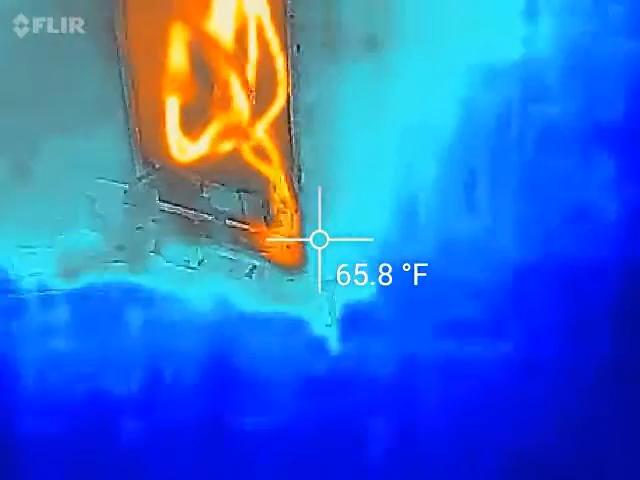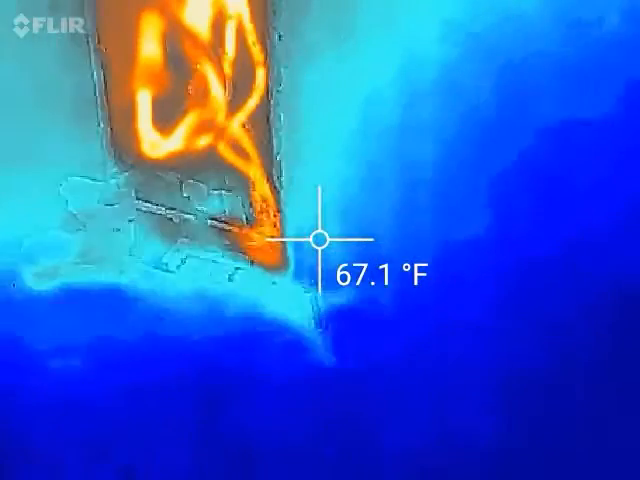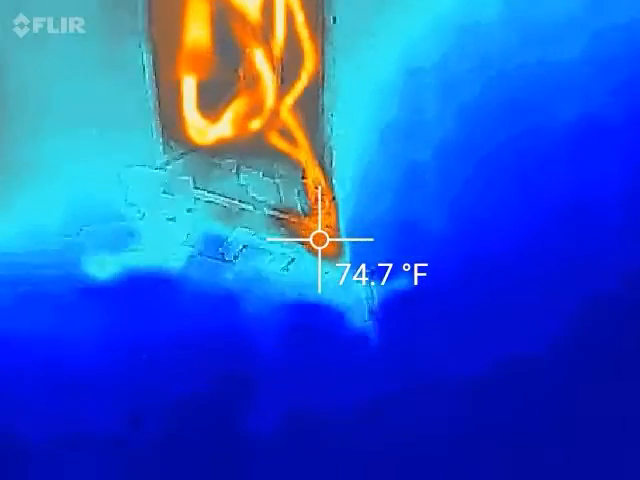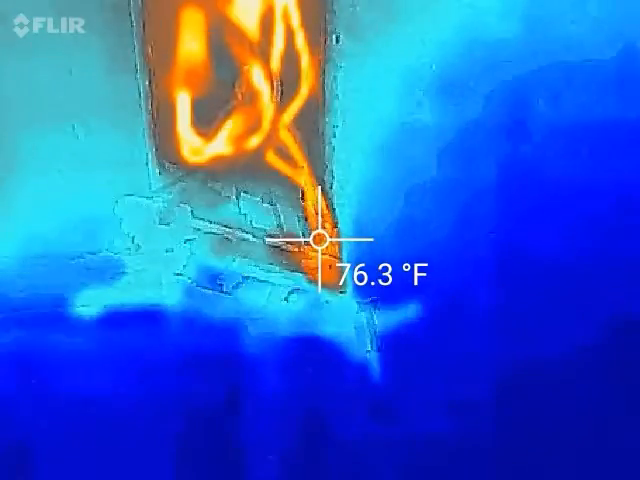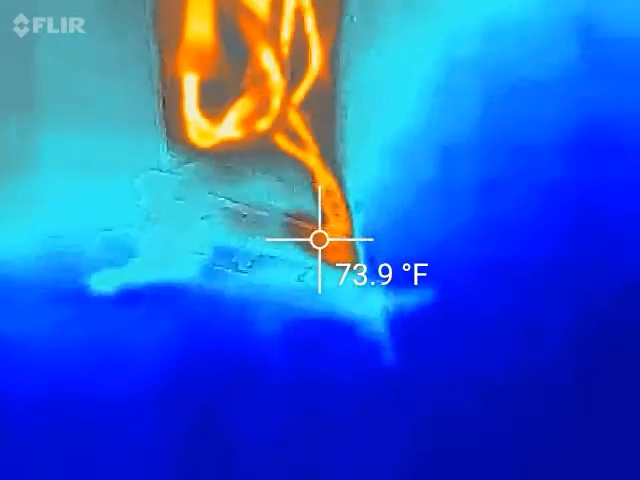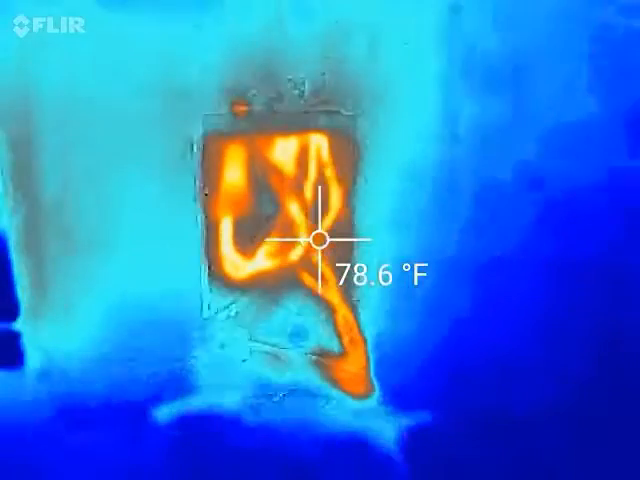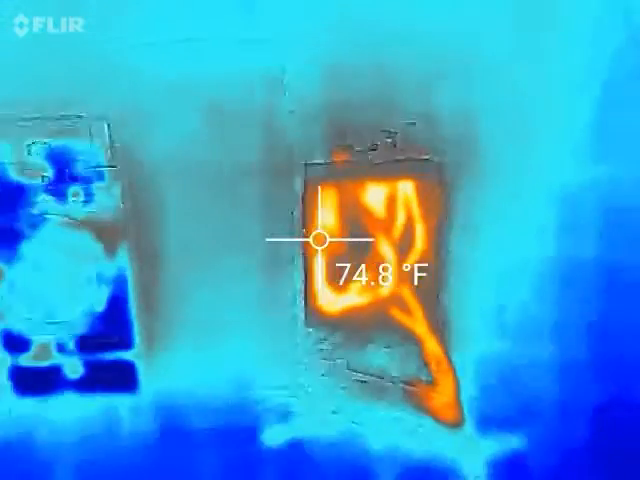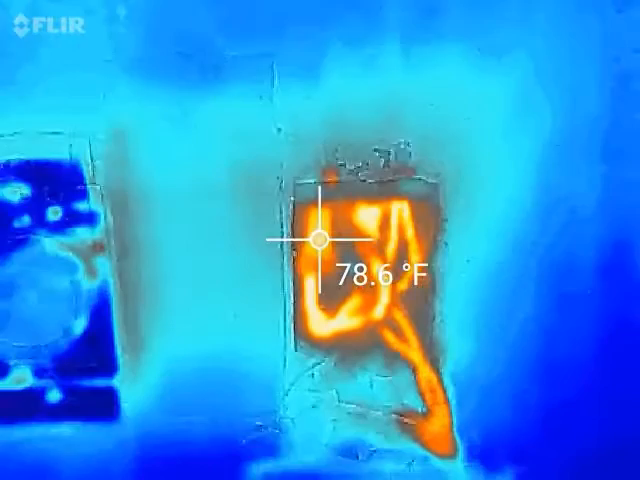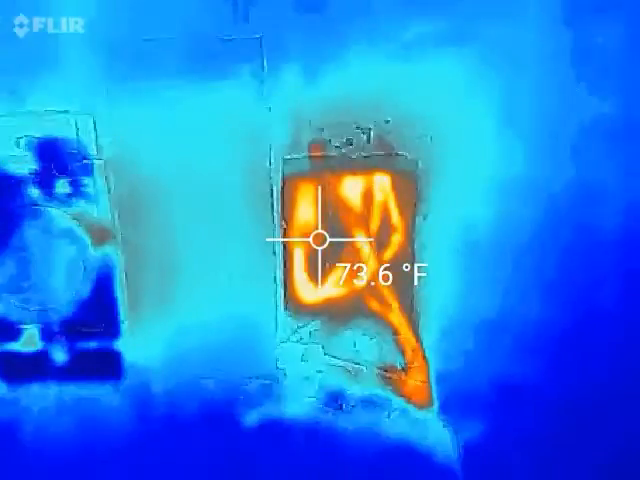See, it didn't change calibration much that time. The color stayed about the same. Now, I took the two wires and twisted them together and then put them under the head of the screw. So there's no voltage drop or heat buildup inside the switch itself, which is how it was wired before. You see the color in the wires is pretty uniform. There's the nut right there.